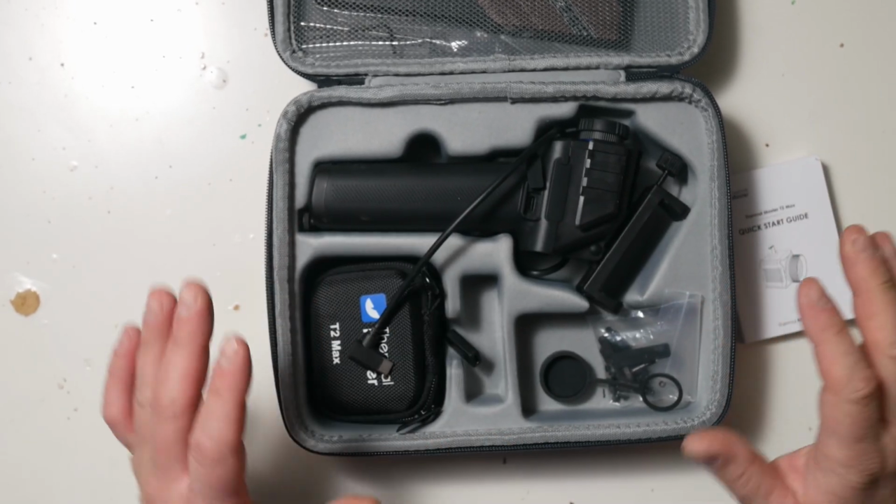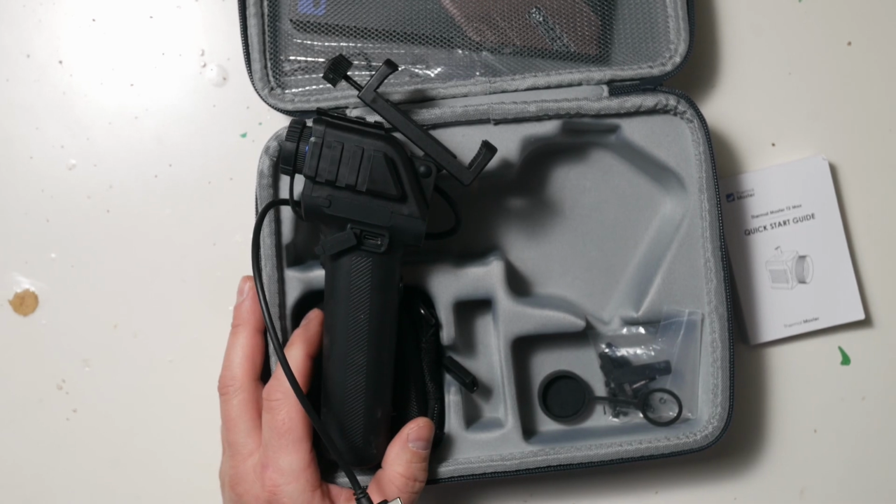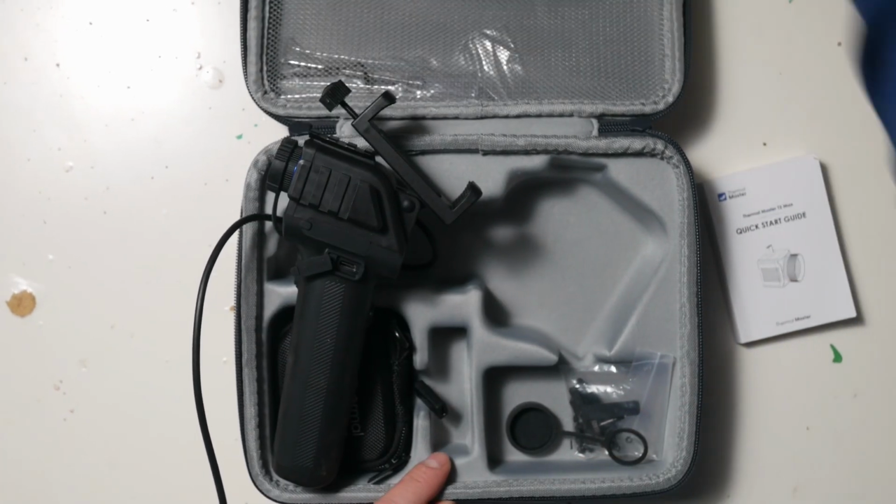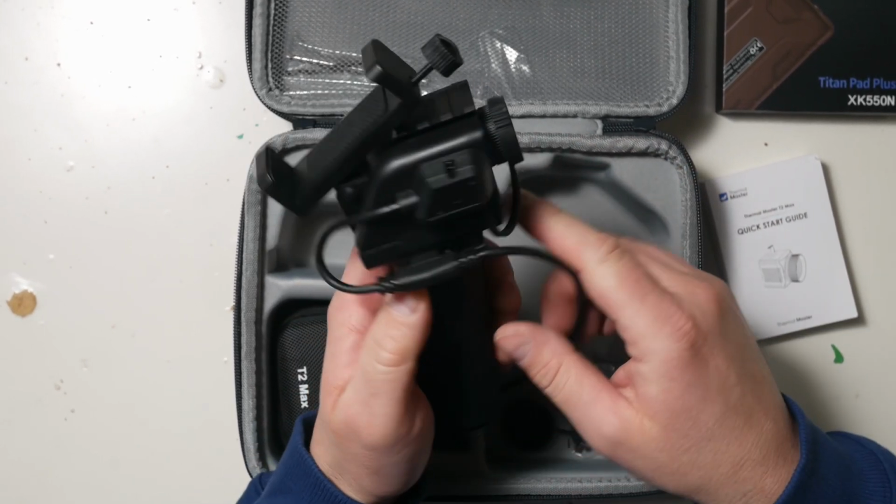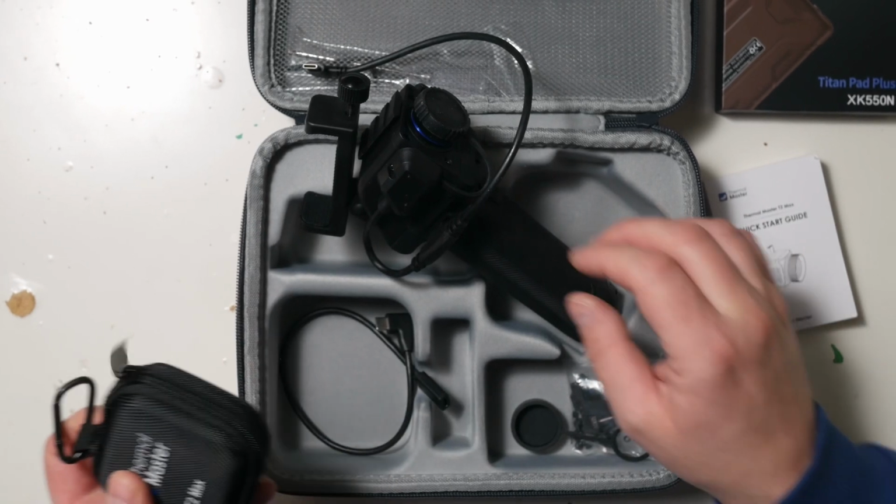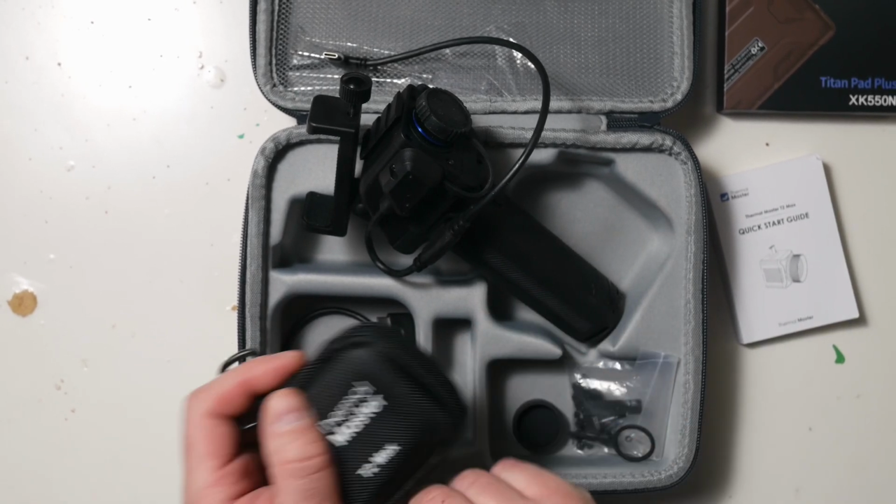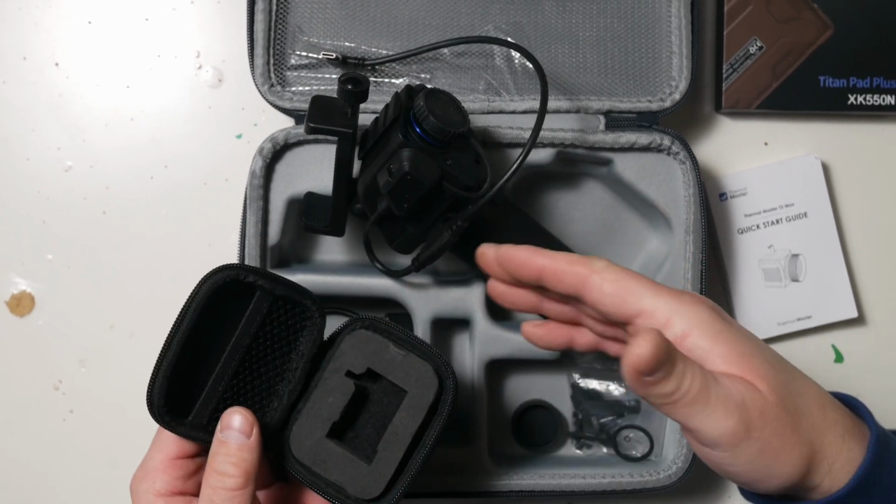Alright, so I talked to the rep that sent me this, and it doesn't have the laser rangefinder. They've sold so many of the laser rangefinders for this that they weren't able to send me one because they were out of stock. We have the screen here, and then we have the unit here with the camera, and then the laser pointer. You can actually take this apart, take the camera off, and plug it directly into this. There wasn't a second camera with it. This is just where you can put the camera when you take it out of this setup.